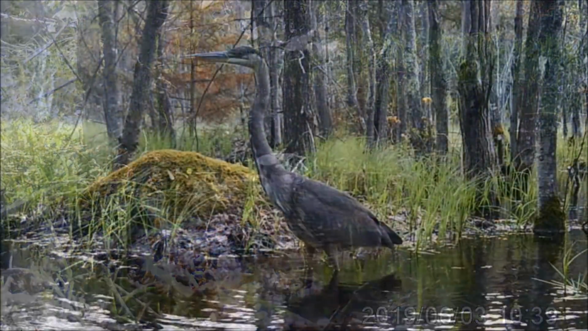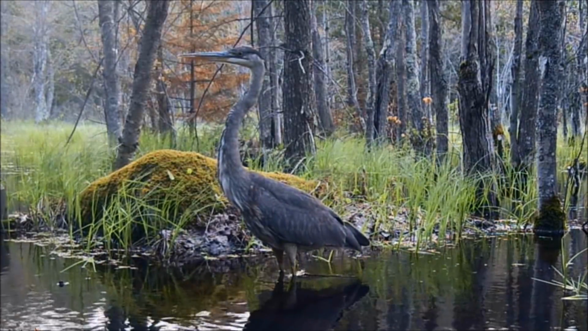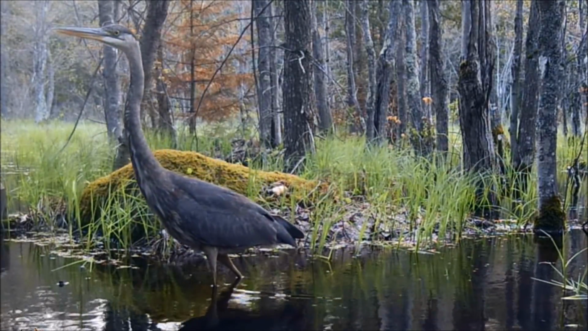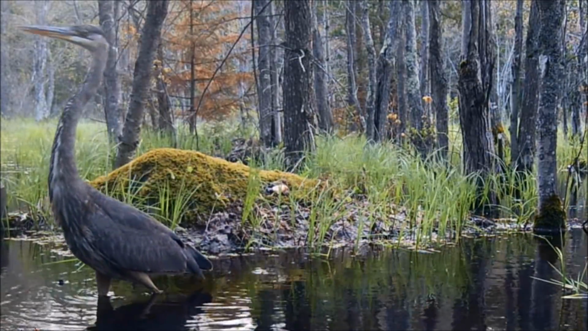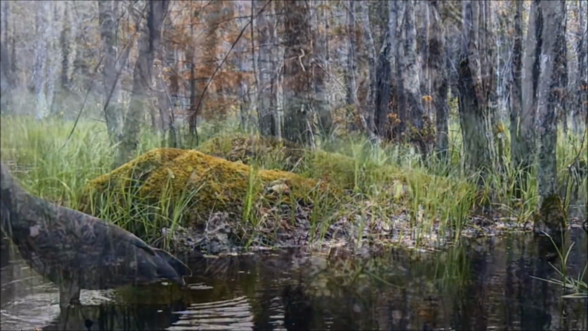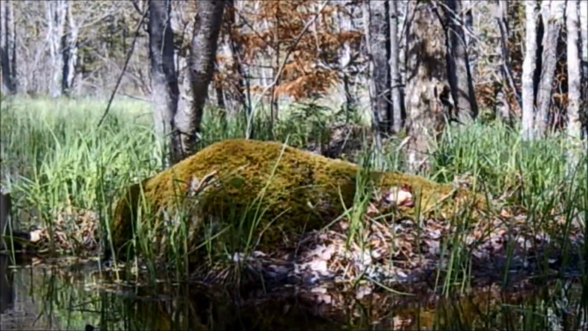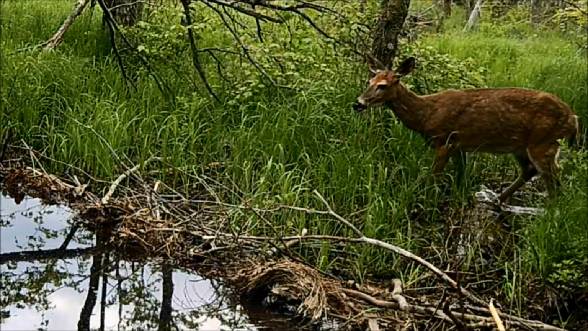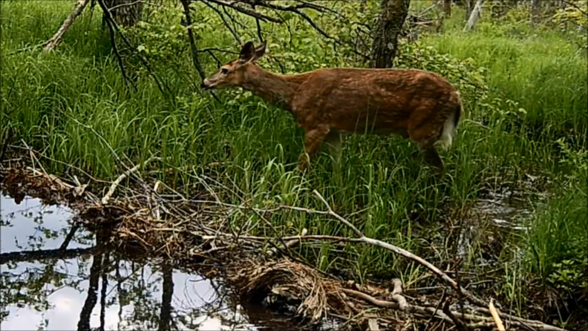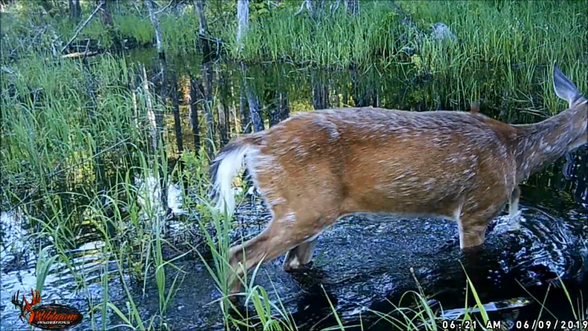The great blue heron's enjoying it, but at a slower pace, as you can see. He's in no hurry. A lot of food gathers along the edge of the pond, and he knows it. The hunting is good here, and the bittern knows that too. The deer enjoy foraging in the shallows below the dam. By the look of Mama's udder, I'd say she has a fawn nearby, and I hope she brings it by the trail cam.